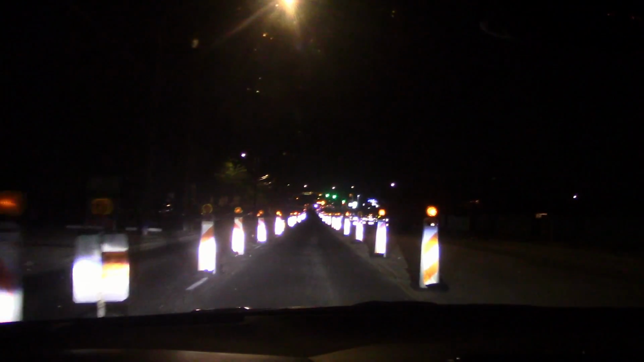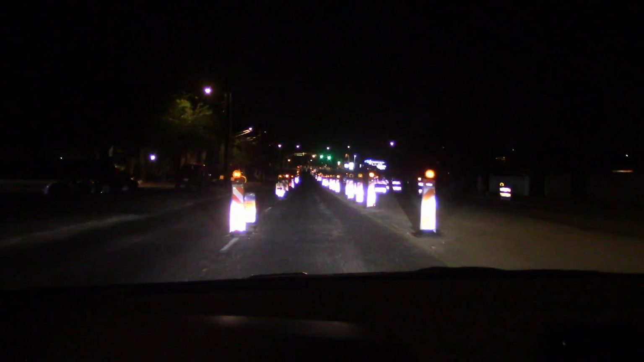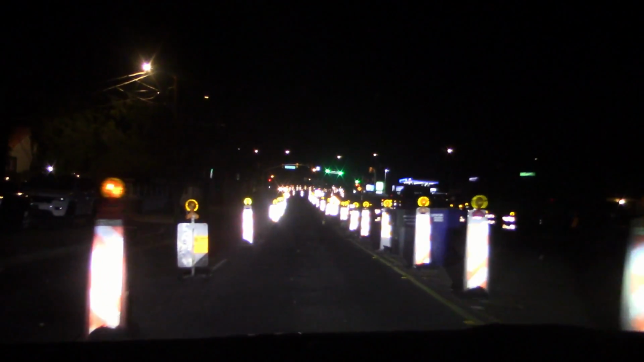Got construction going on here. Low beam. Turn on the high beam. Oh yeah. Lighting up everything for sure.